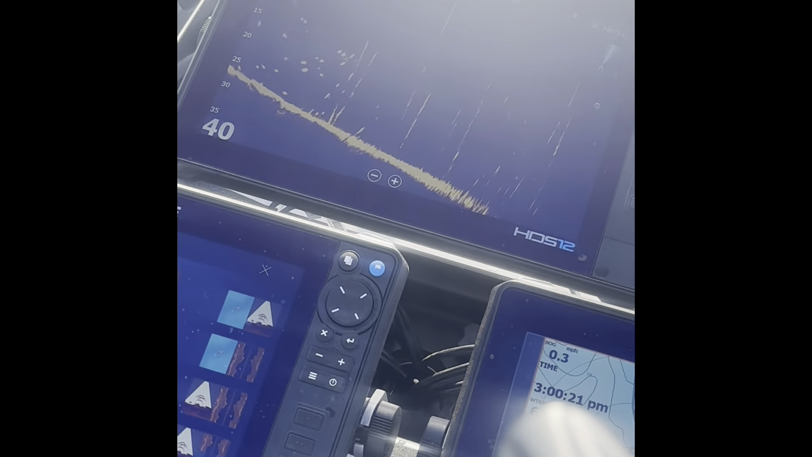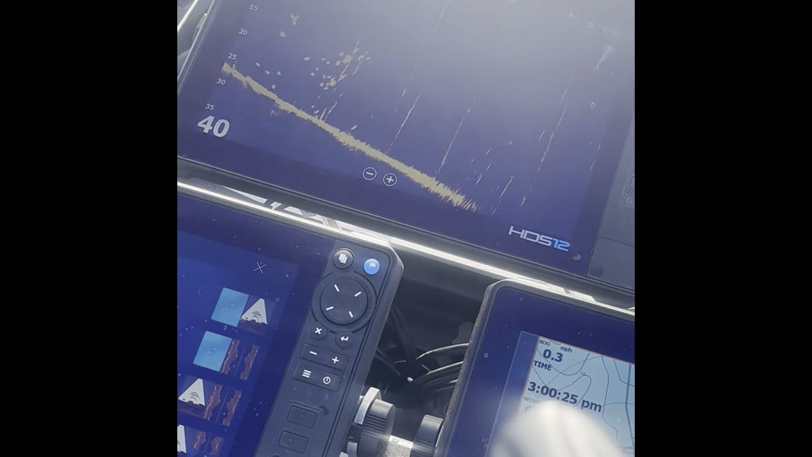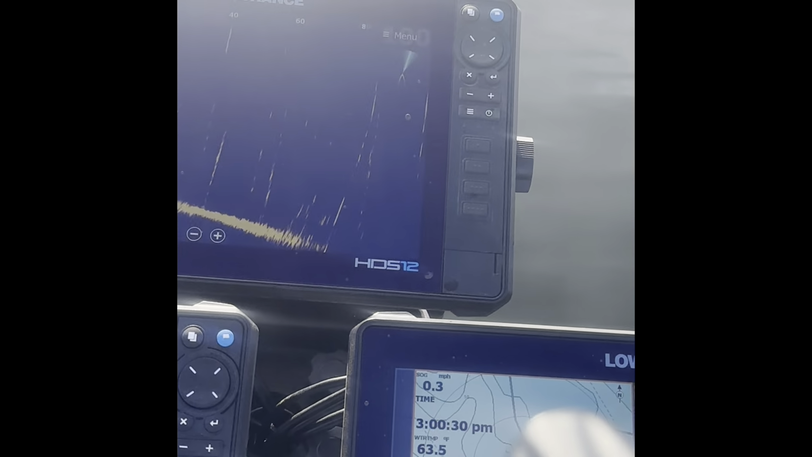He's coming up, he's coming up. Oh, they didn't eat it. They're looking at it, they're all over it. That tree's got a ton of fish in it though.